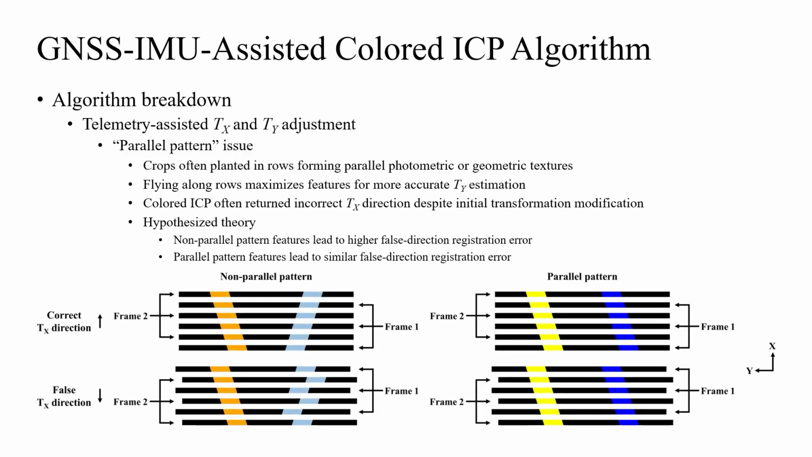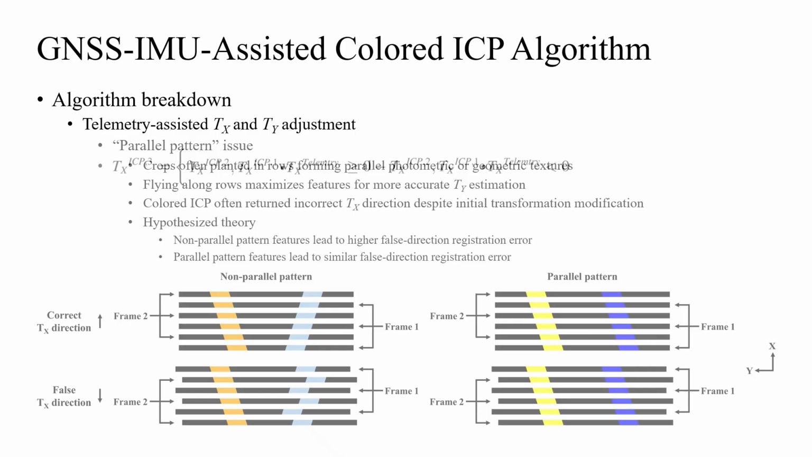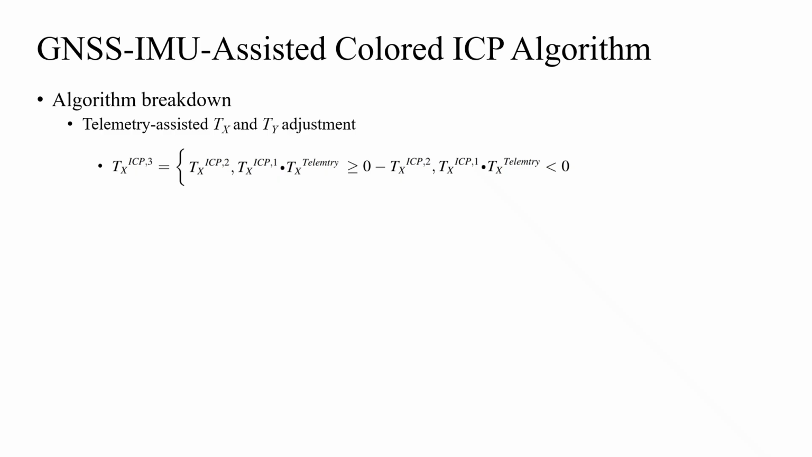This figure here illustrates false TX direction has a bigger influence on registration error for LiDAR frames with non-parallel feature patterns than the ones with parallel feature patterns. Boresight errors are assumed to be 0. To correct for that, using the telemetry-based TX as a reference, when the direction of TX returned from ICP is inconsistent with what telemetry says, we flip it to the correct direction. And due to the existence of Boresight error, when TX is flipped, TY is also flipped accordingly to maintain parallel feature pattern.